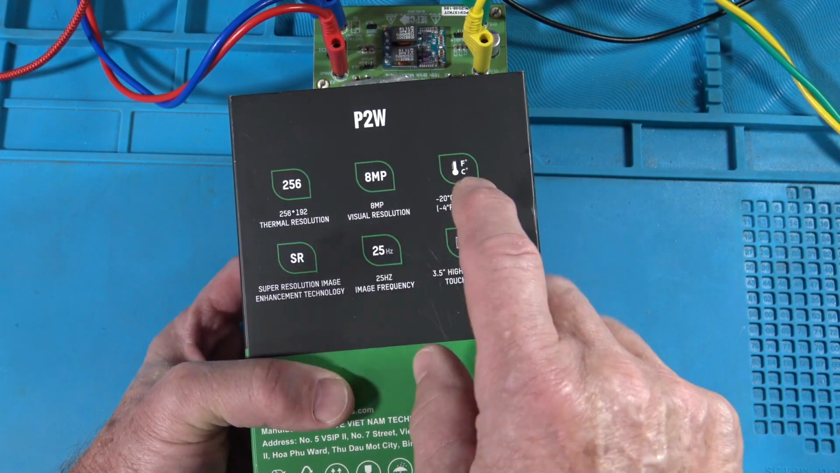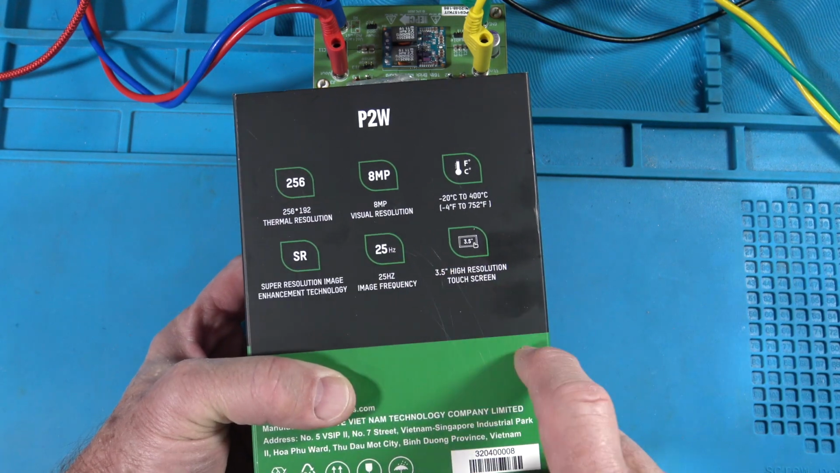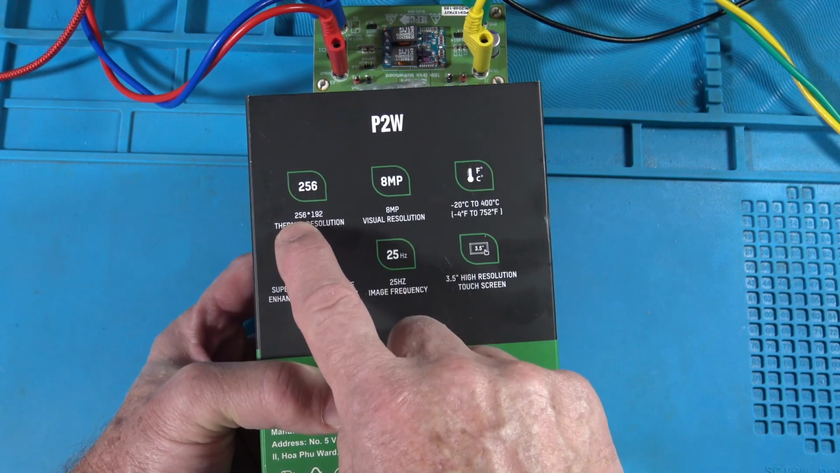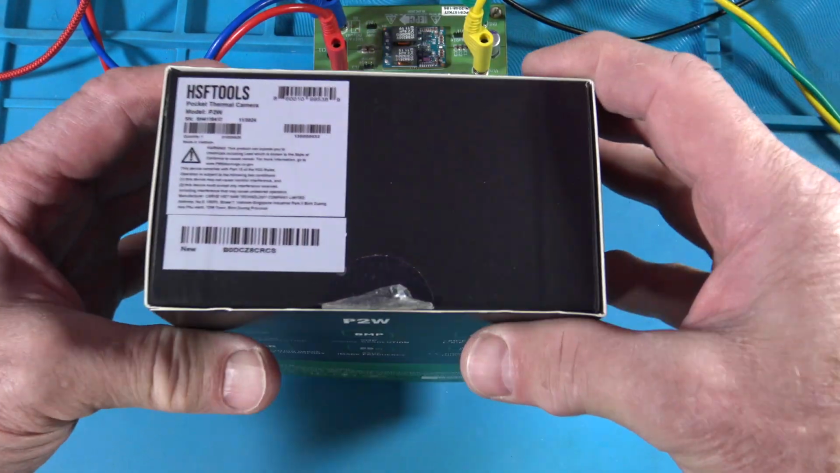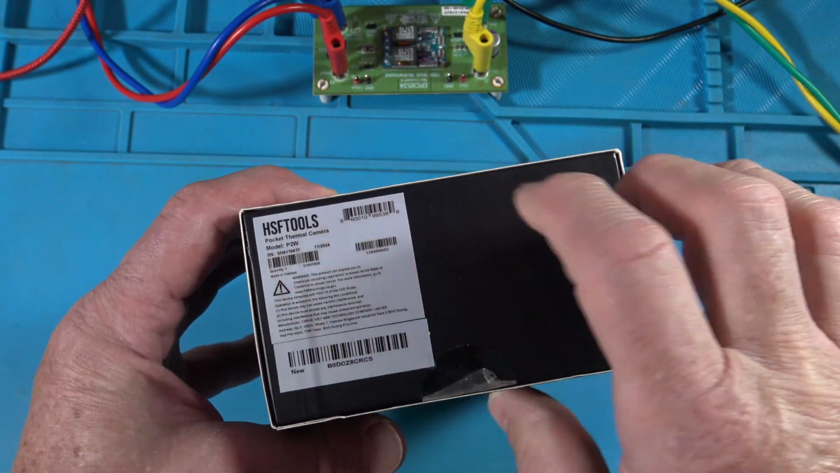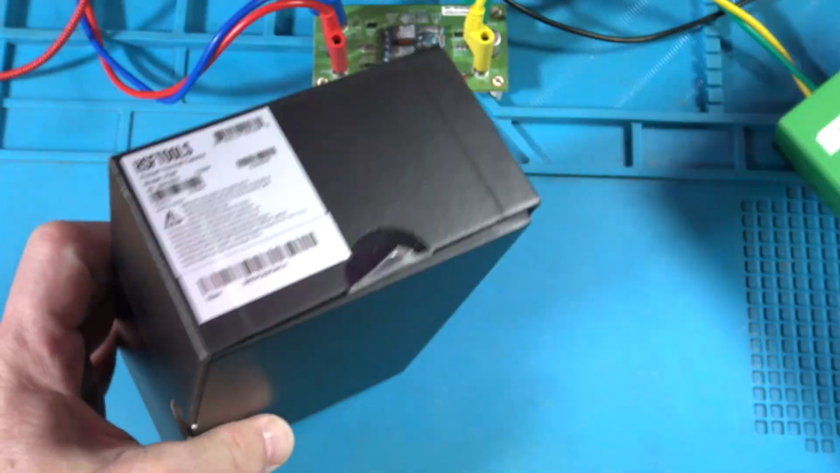Anyway, mine's 2400. That's typical with this sensor, from what I've been seeing. 3.5 inch, awesome size screen. Super resolution mode more than doubles this. So we're going to test that, see if that's true. Okay, so let's go ahead and now it is HSTools, okay? Let's go ahead and open this box.